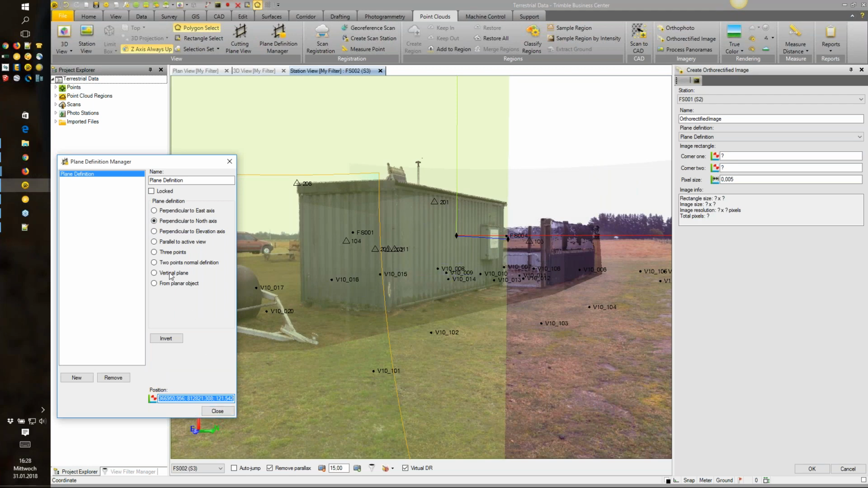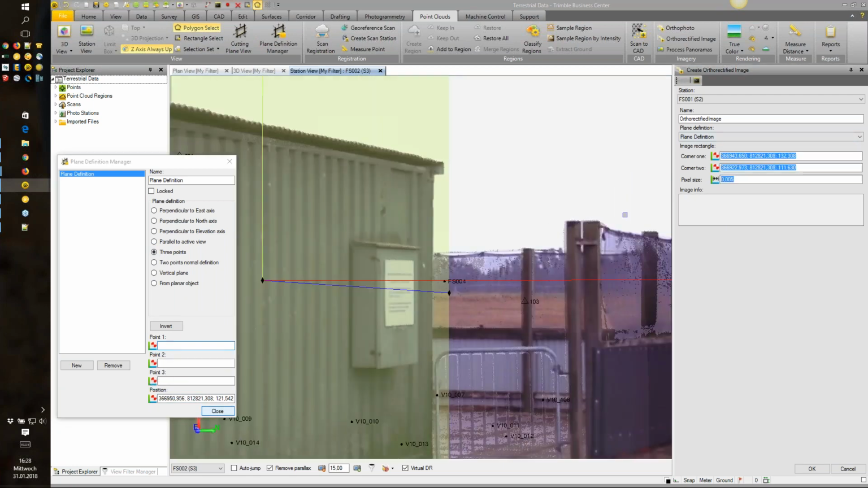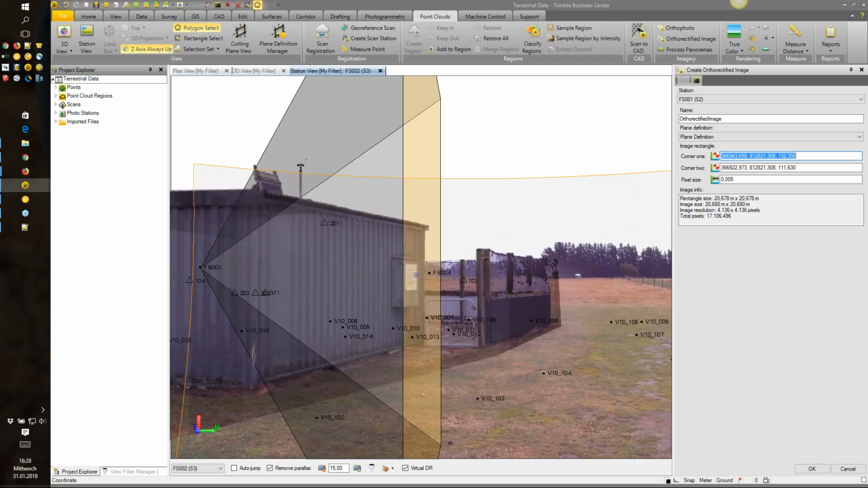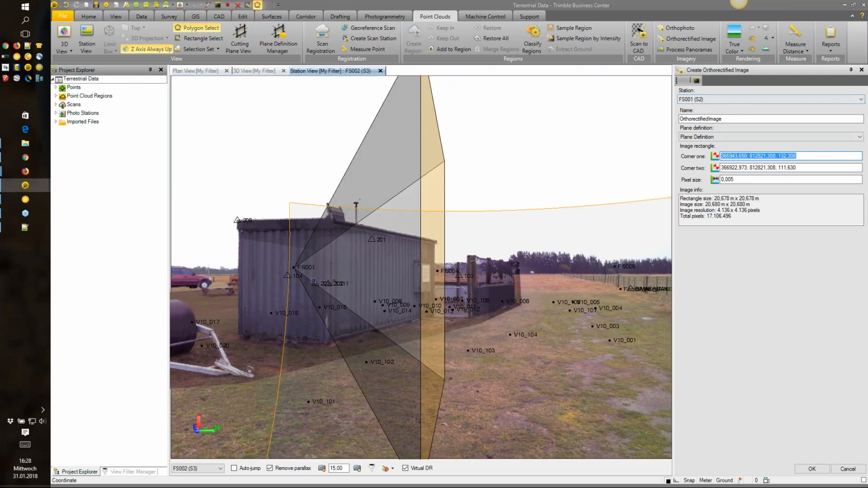Somehow it's not working. Let's try again, picking 3 points. It does not recognize. Maybe I'll start again. I'm getting confused.